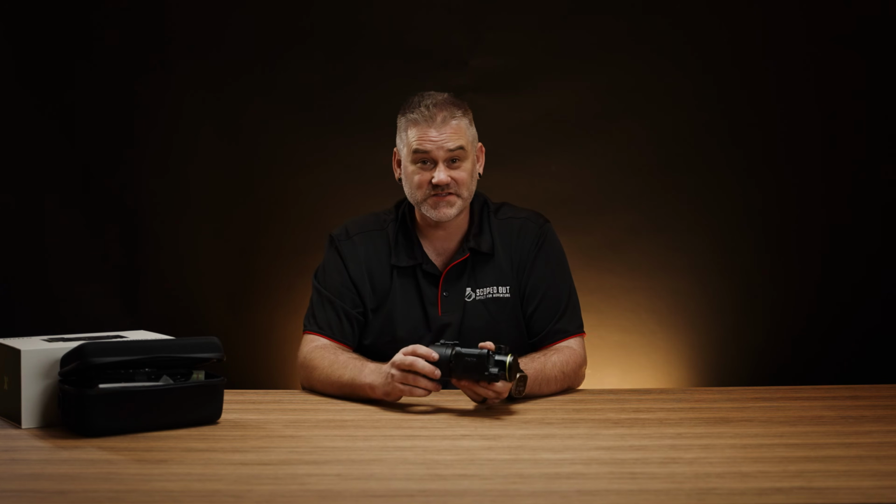Let's take you through the menu system on the Pixfra Taurus LRF. So we have the Taurus LRF here, and we're going to go through the menus. Now there's 4 buttons on this unit. One on the left-hand side is the on-off button. Tap that and it'll go into standby mode. Hold it down and it will shut down. We'll do that at the end.